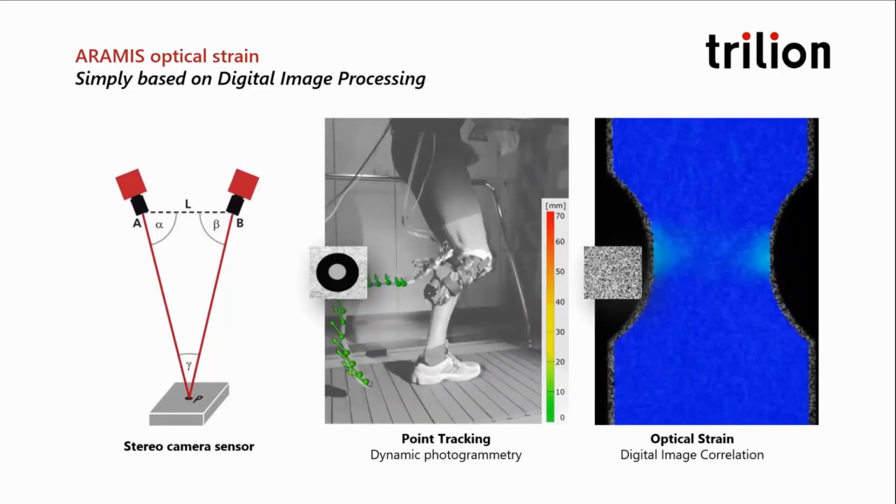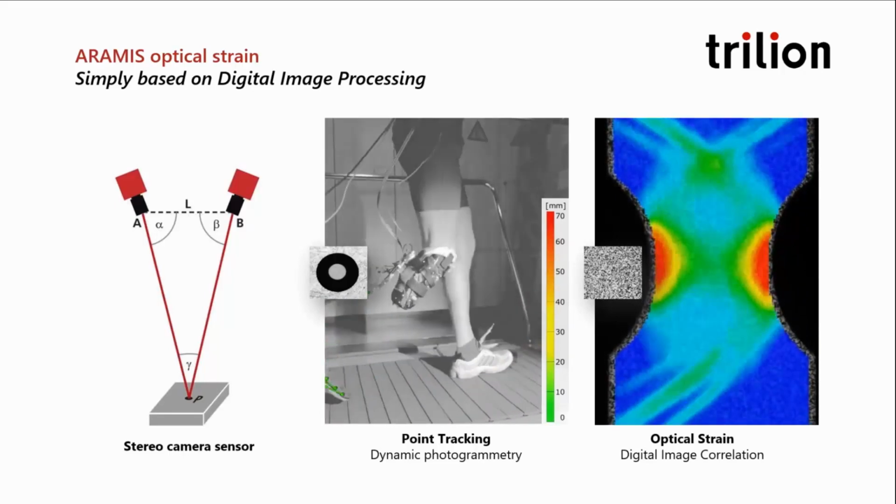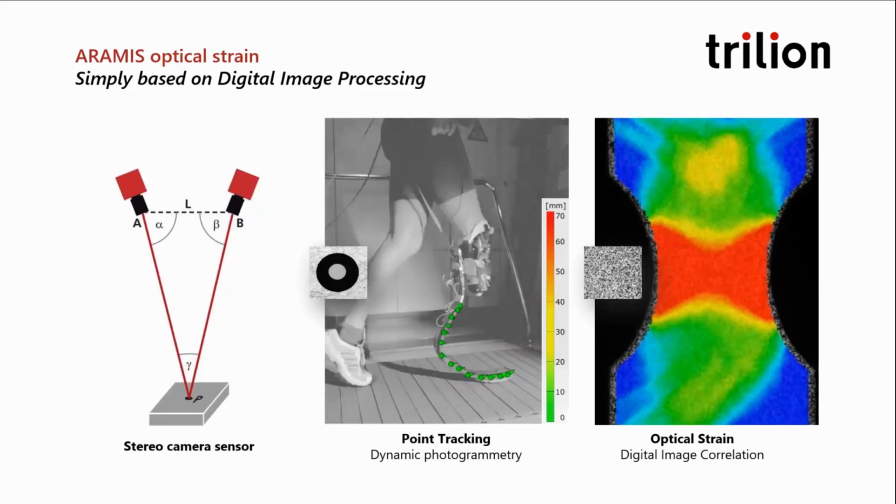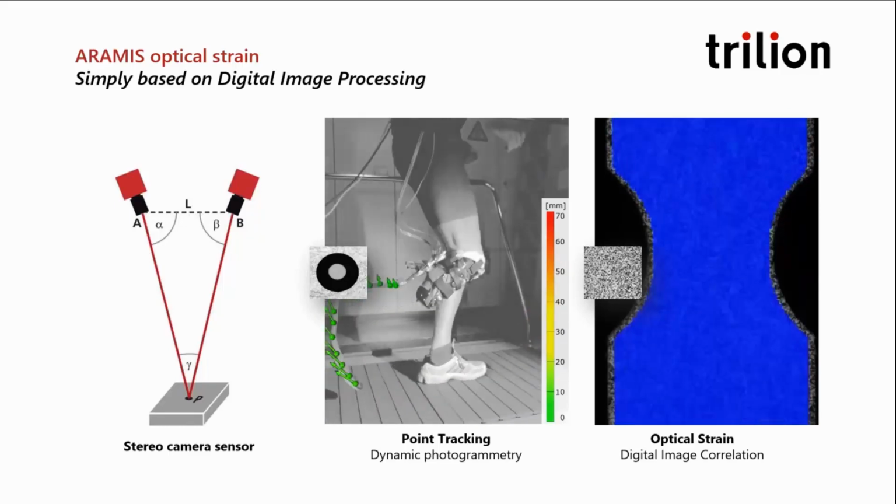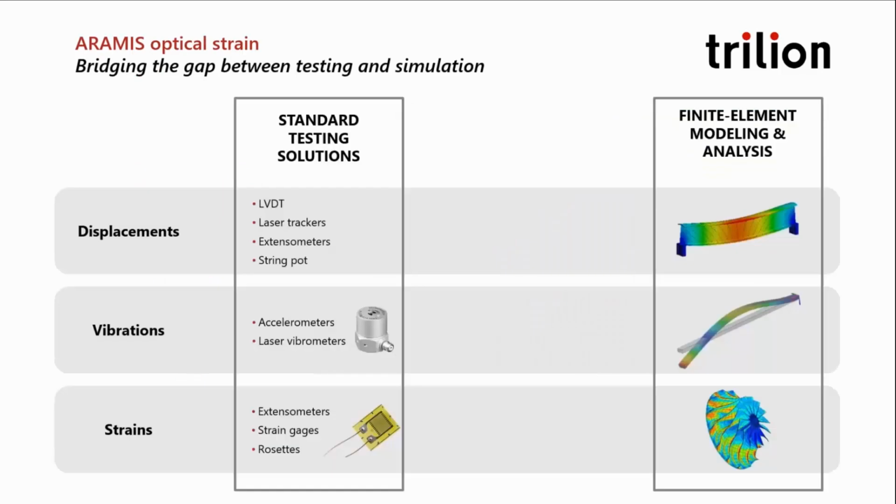You'll miss the full story told here by ARAMIS because we're not limited to discrete points, although we can give those. The zones of higher strain are easily identified and studied. ARAMIS delivers higher quality data for materials testing that's unmatched by clip gauges or strain gauges. It can be used to replace your traditional sensors that suffer from imperfect attachment to the measured surface.